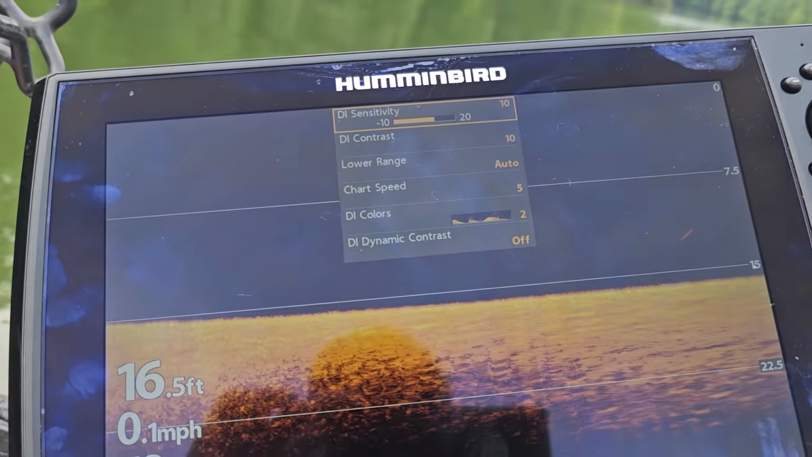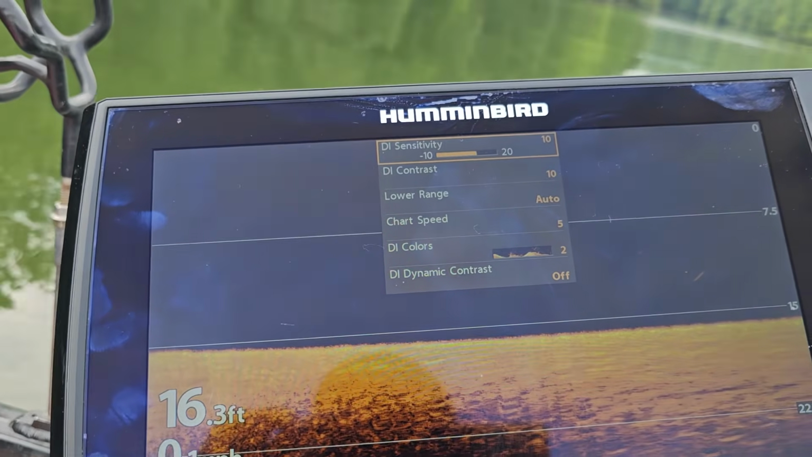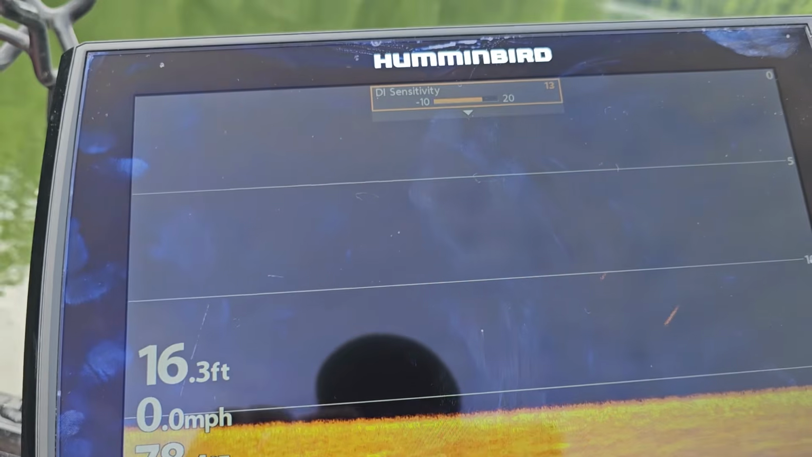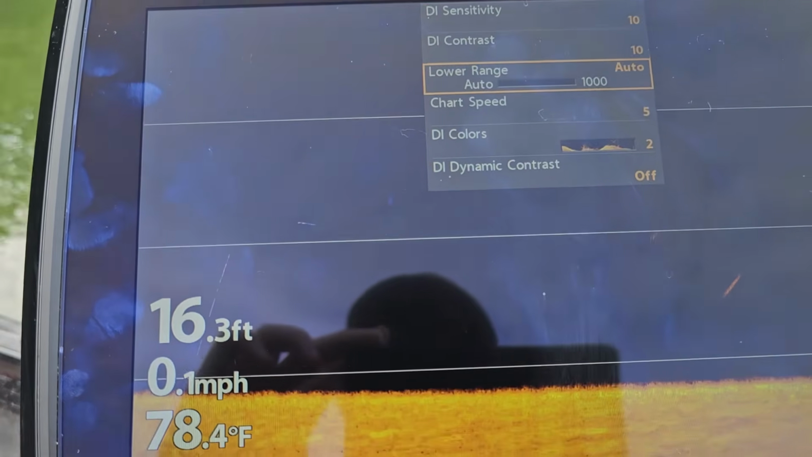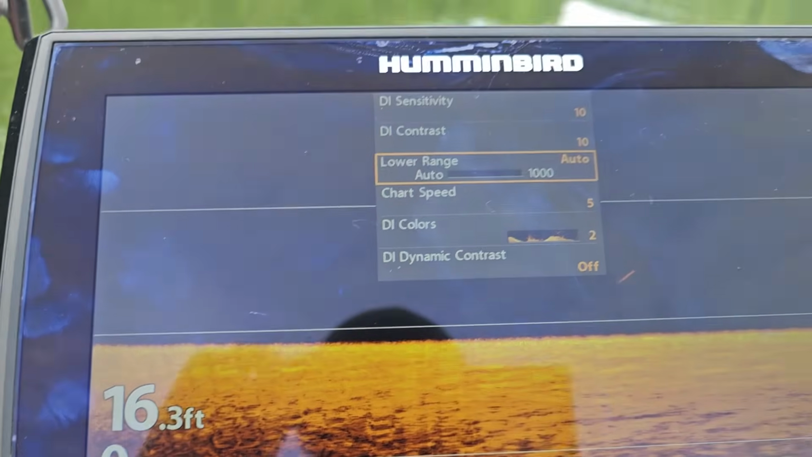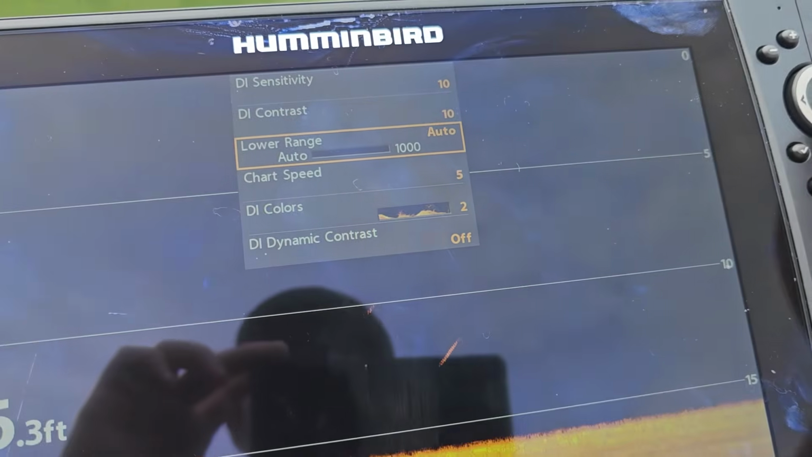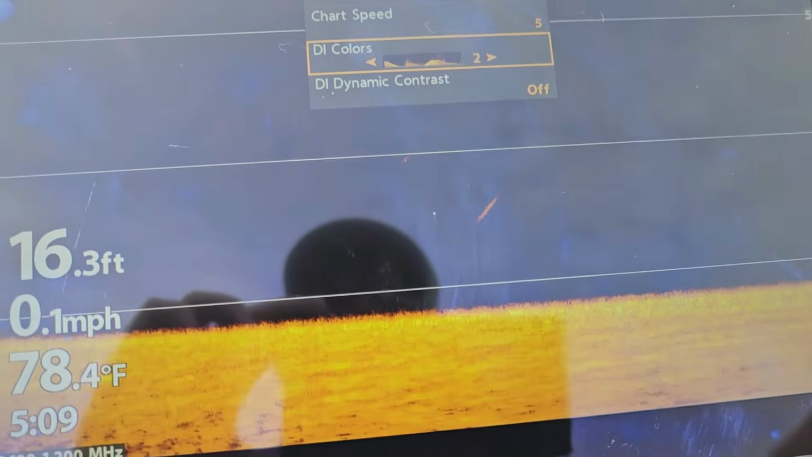It's very similar to the 2D or the side imaging. I've actually got them set up on 1010. I may even fiddle with it while we're out here, but I've got those on just generic. And then I've got my lower range on auto, so it adjusts just what range is shown on this screen here. Chart speed on 5.